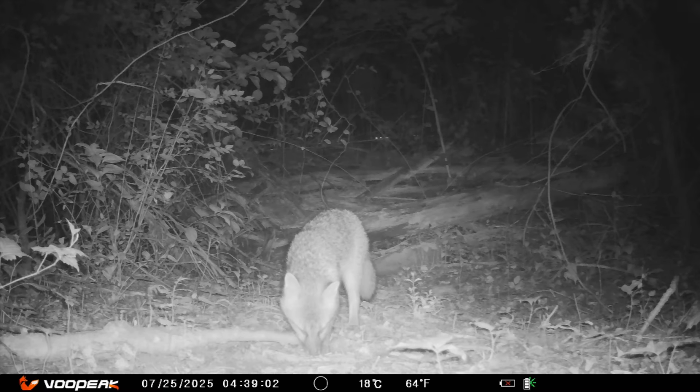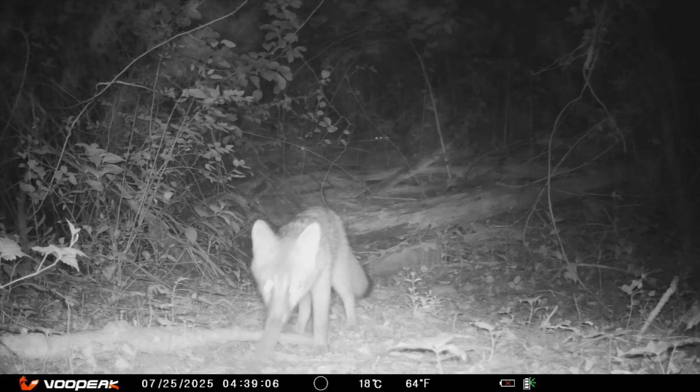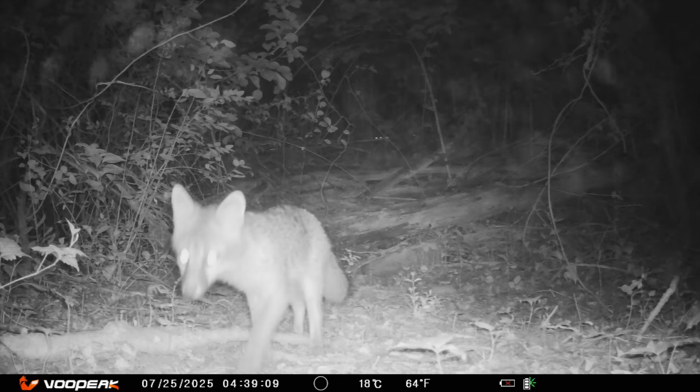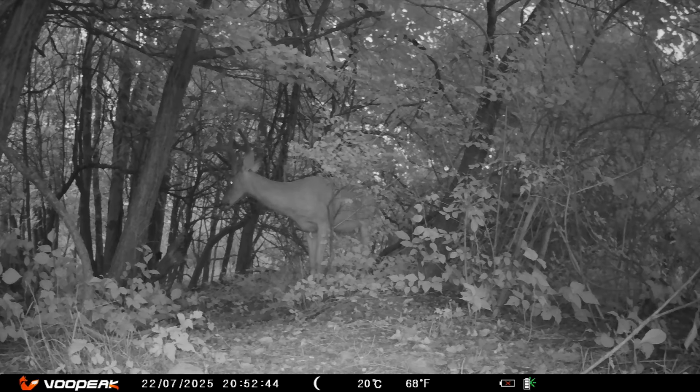Another day later and I've come back. I'm not moving very fast and I'm still just kind of wandering around. Still undecisive. Some animals like this buck can walk through the woods with such confidence. And what a nice evening for a slow, meandering stroll through the woods.